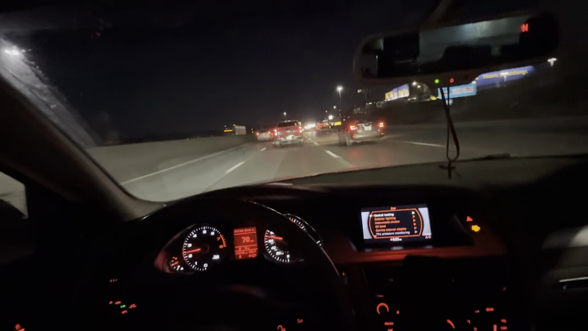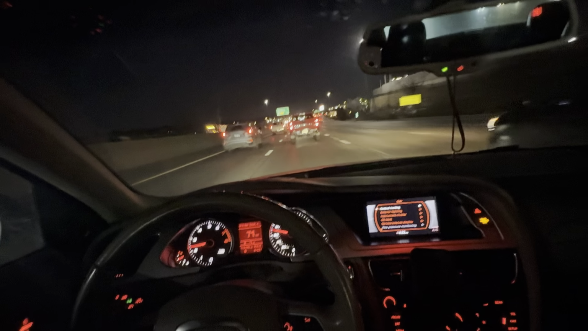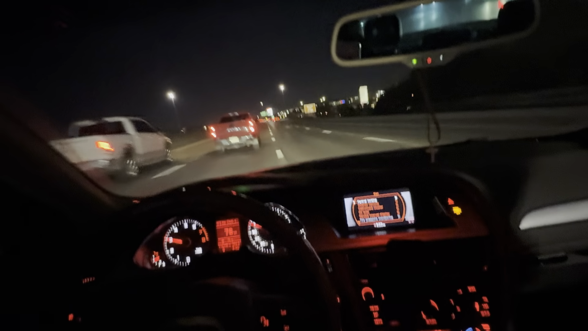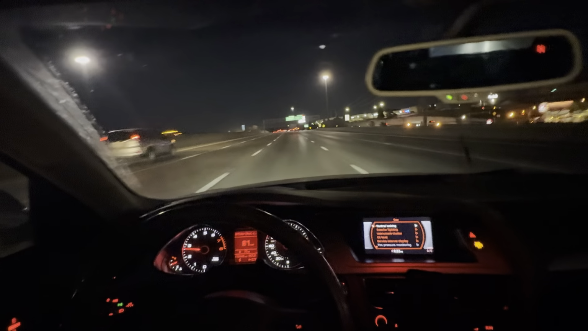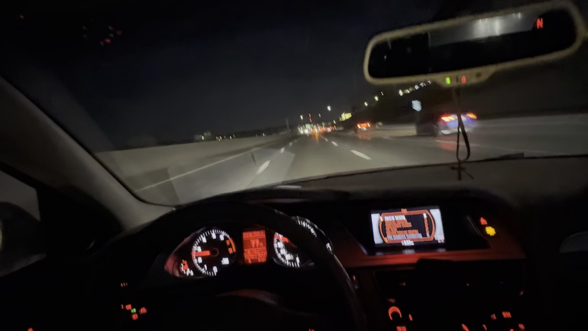These are some sleepers if you ask me, because people will see a A4 and think, oh, it's not fast because it's not the S4. But little do they know, this 4-cylinder turbo, and if you got the manual transmission, you got something in the bag right there. I just love that it's a blend of performance and luxury.